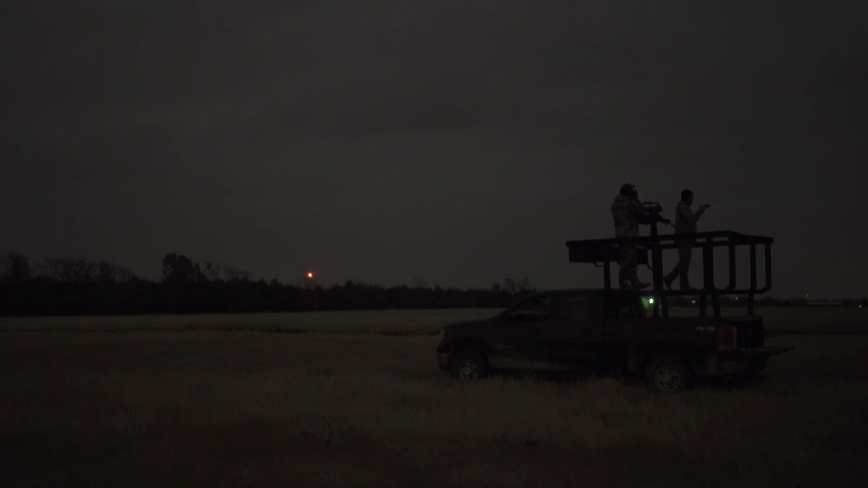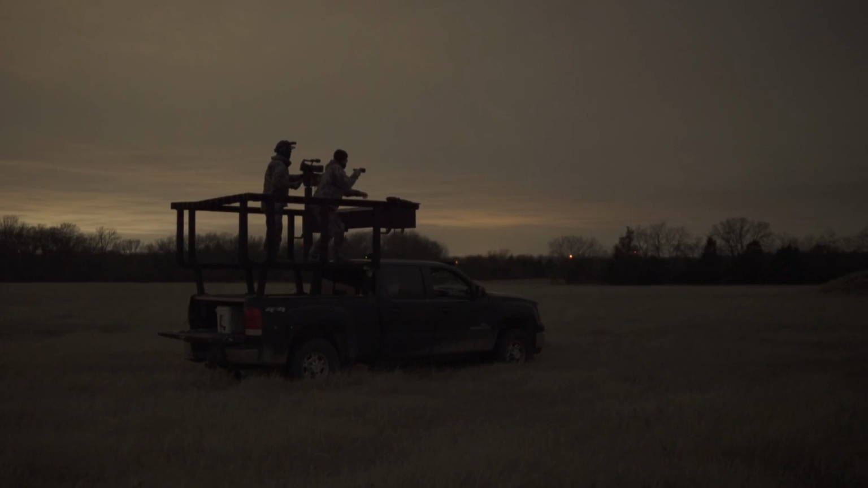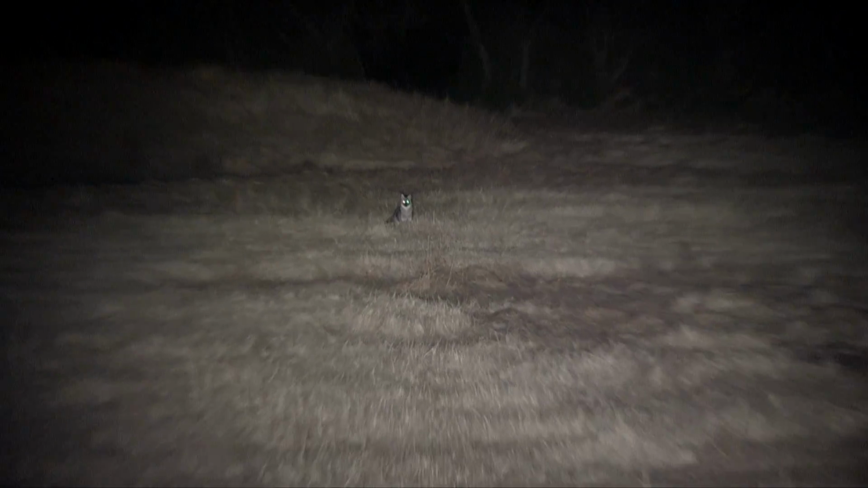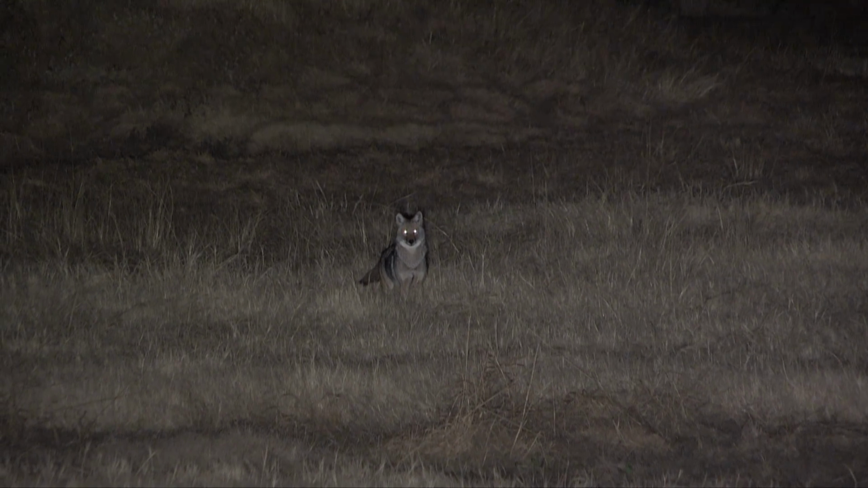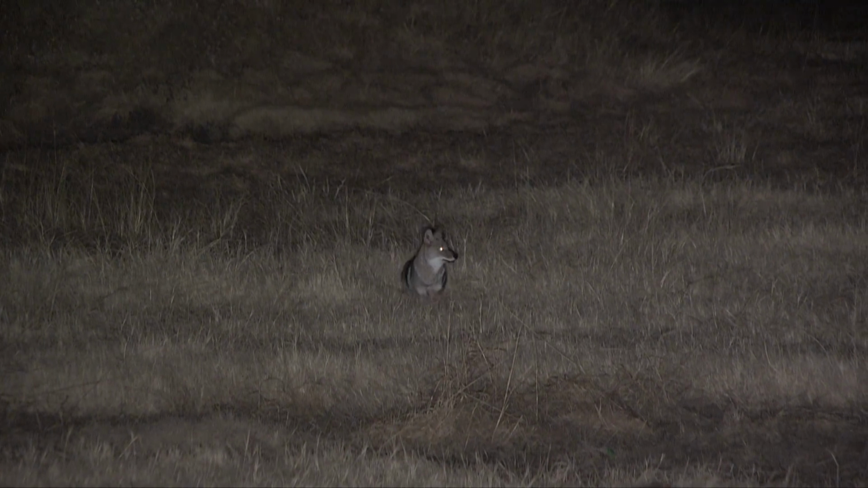Coyote vocals are a very powerful tool, but understanding when and how to use them is very important also. In some cases like this one, during the dead of winter, when they're hungry, you can appeal to certain coyotes with something simple first and often get quick responses. Those are coyotes I don't want to overlook by jumping straight into coyote vocalizations.